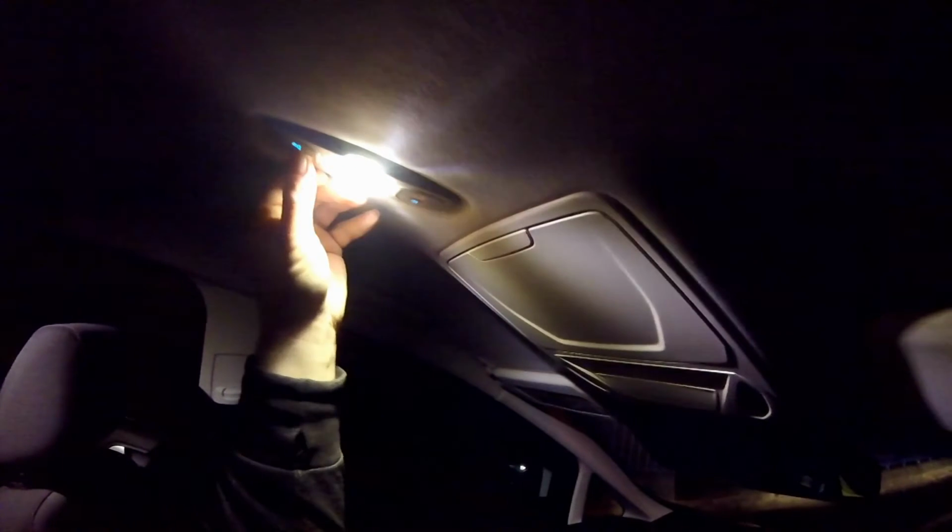Okay, I'm in the B Max. I meant C Max. And I'm trying out the new GoPro. Oh, don't I look fashionable? Don't I look trendy as anything in there? Look at my headgear. But you wish you had a hat like this. But anyway.